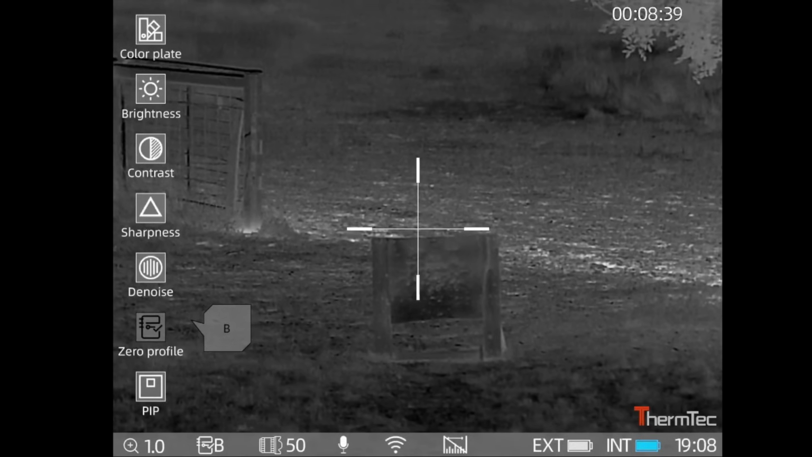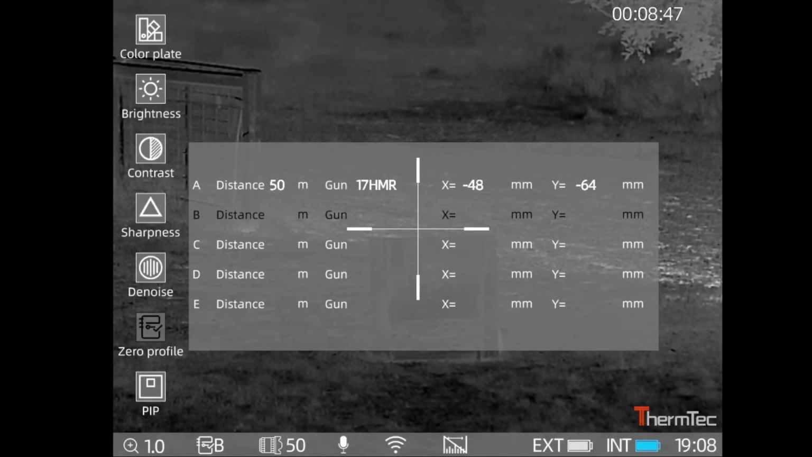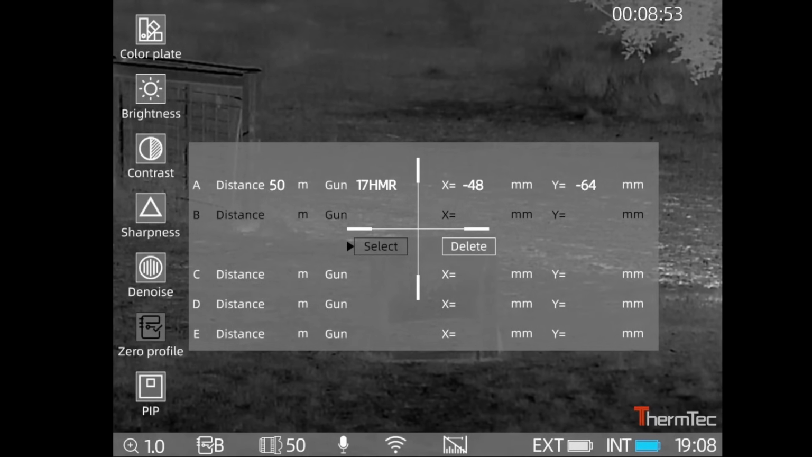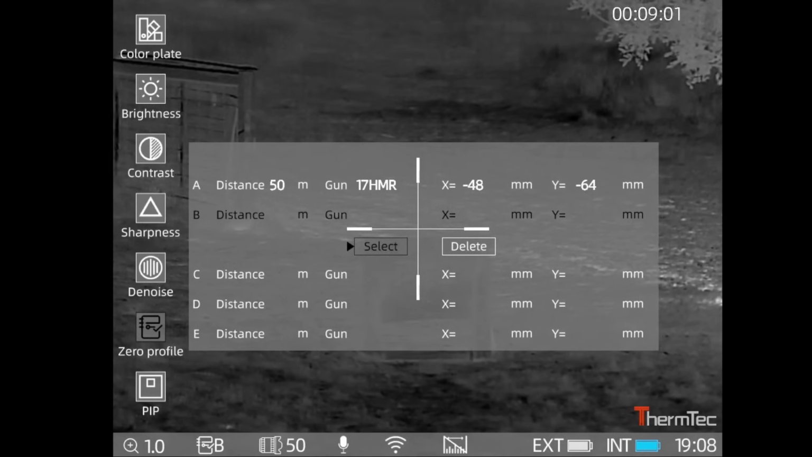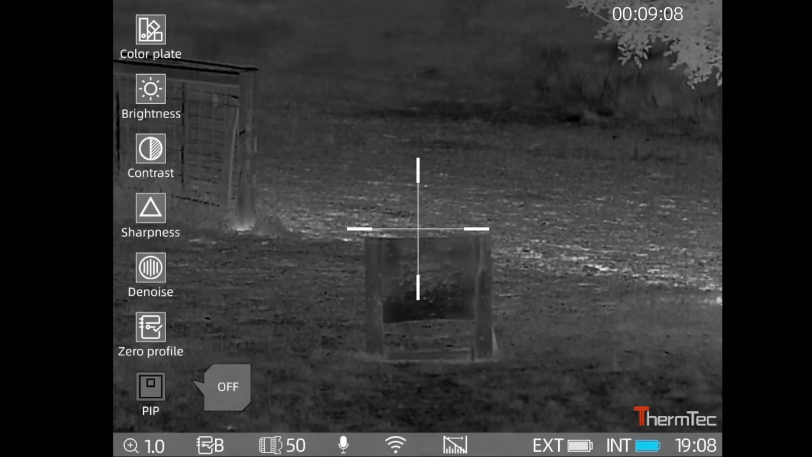Now this is how you go into your zeroing profile. So put it on the 17 HMR for briefly. Now I've got it on this one here is my 22. I'm going to select that one, profile B, and now I'll select, so you can either delete it or you can select it. So I'll hit select, you long press to get out of it. You turn your picture in picture on and off.